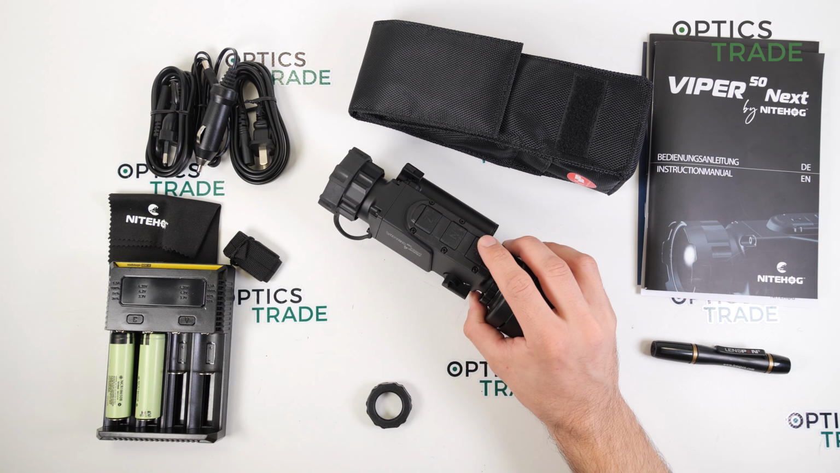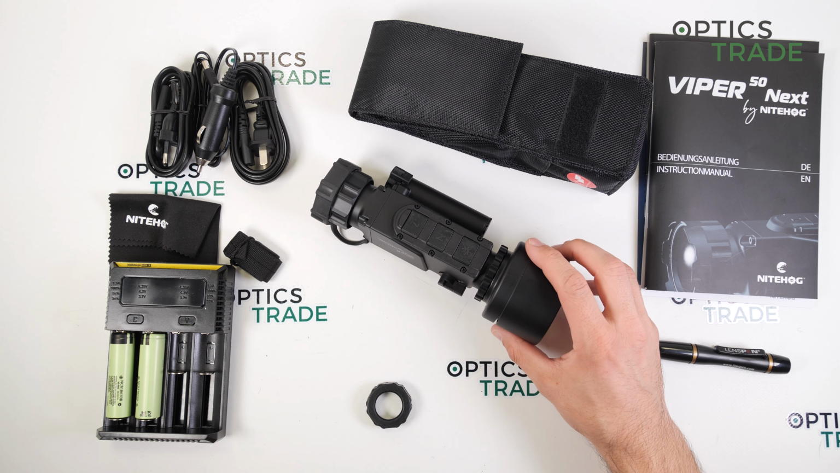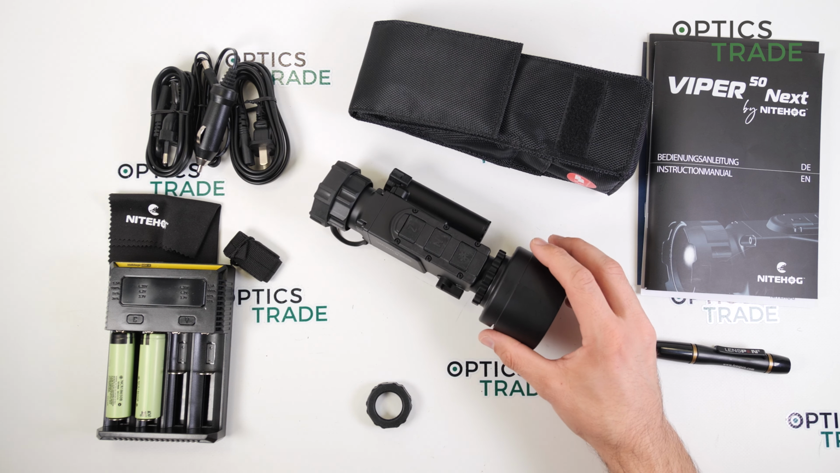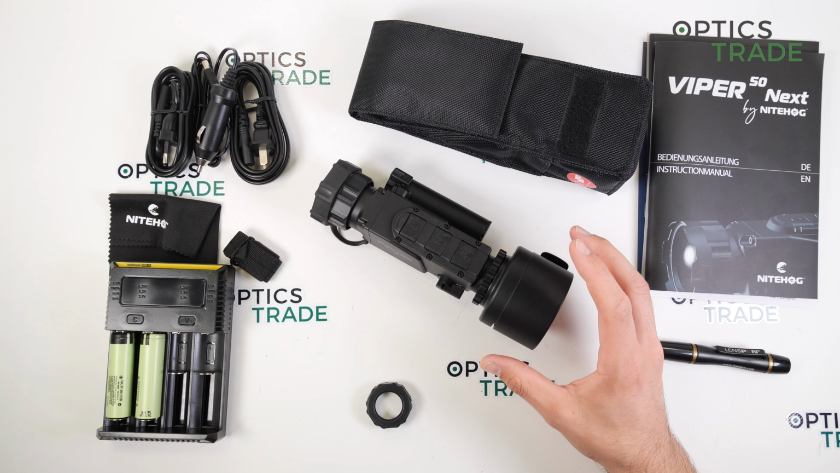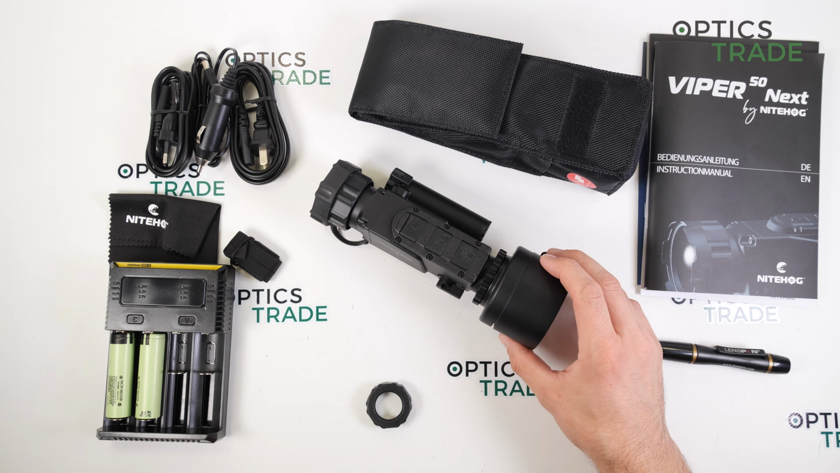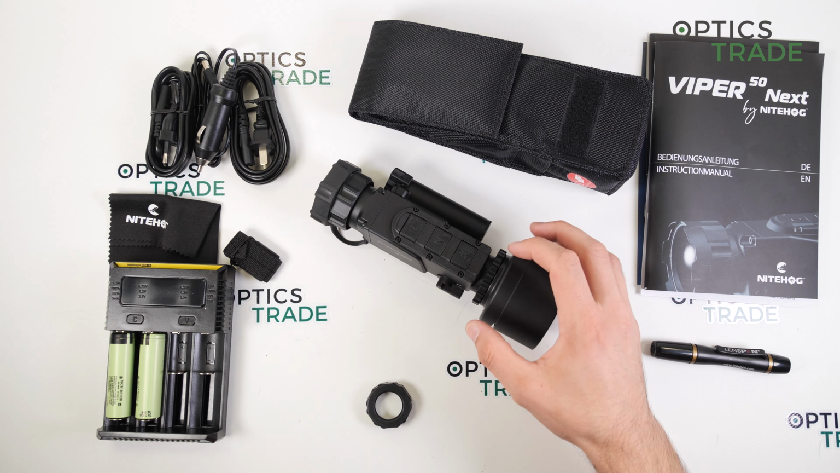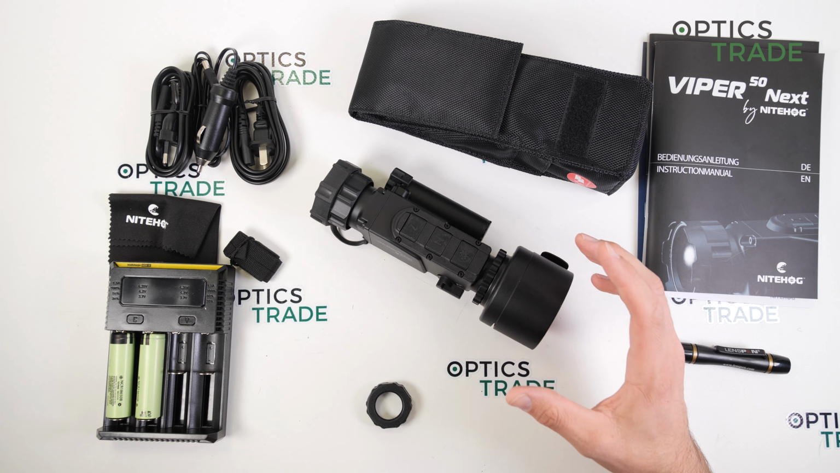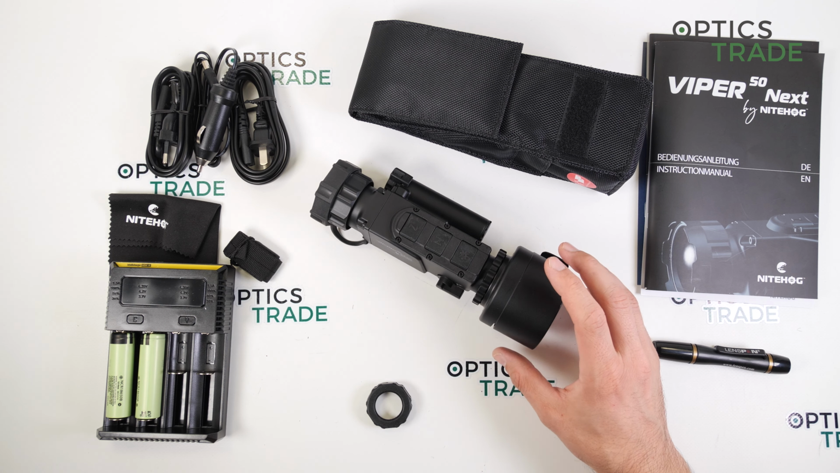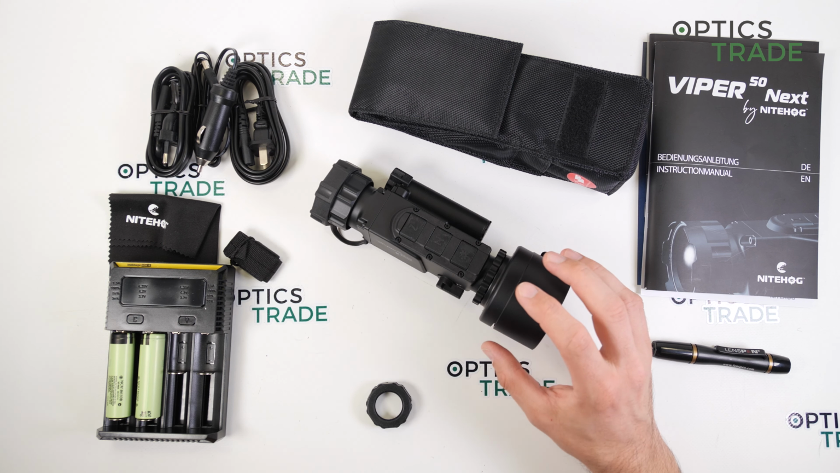Even if the device is designed so even older hunters can easily operate it, video capability is still a really nice feature. And no Wi-Fi and Bluetooth connectivity, so this is, in my opinion, a downside. And lastly, the thread on the device, why it's not directly M52 by 0.75, so all the clip-on adapters would fit directly on the device.